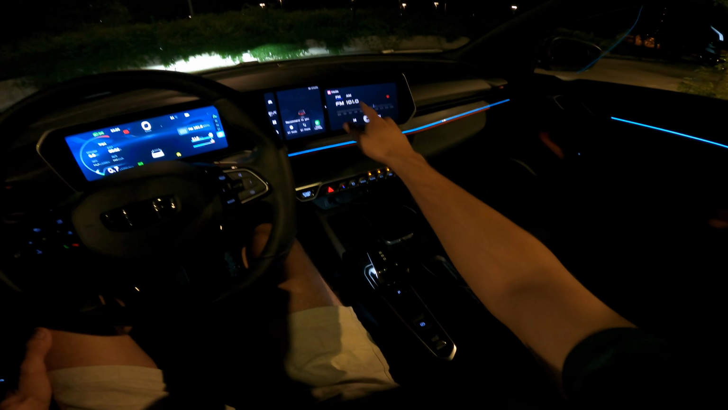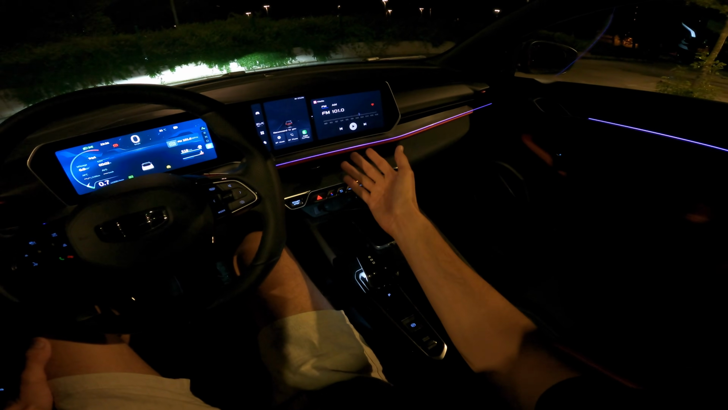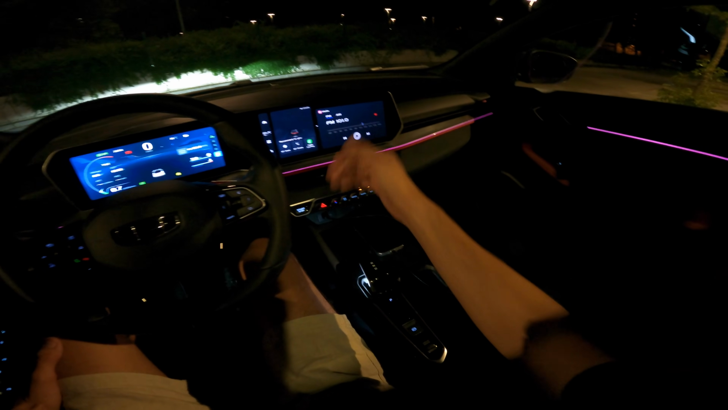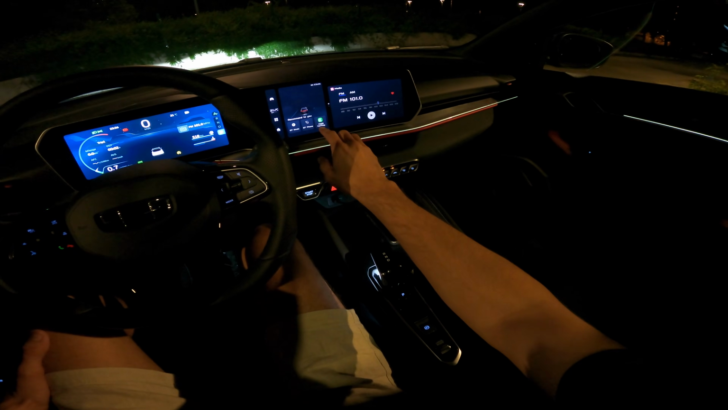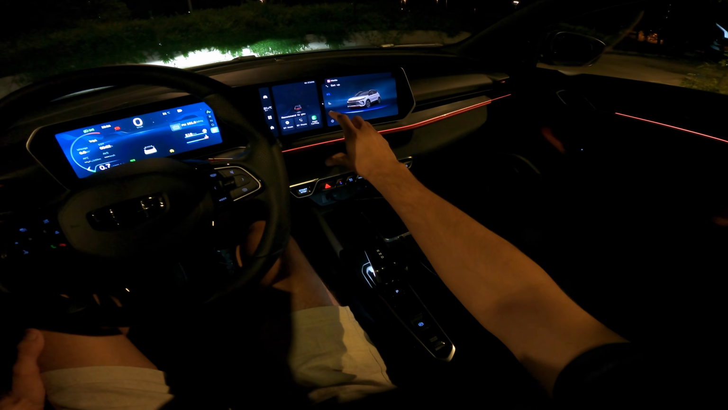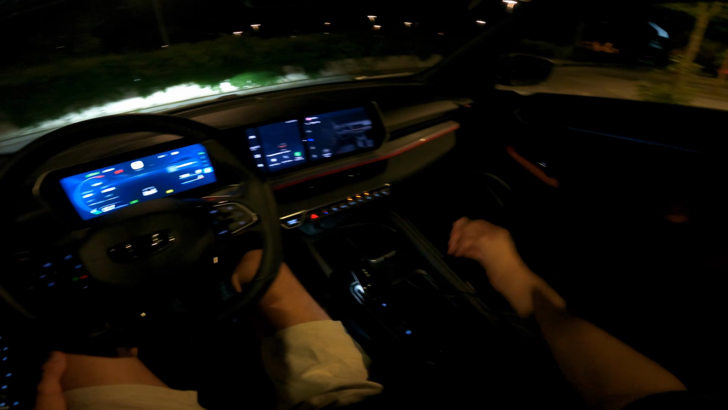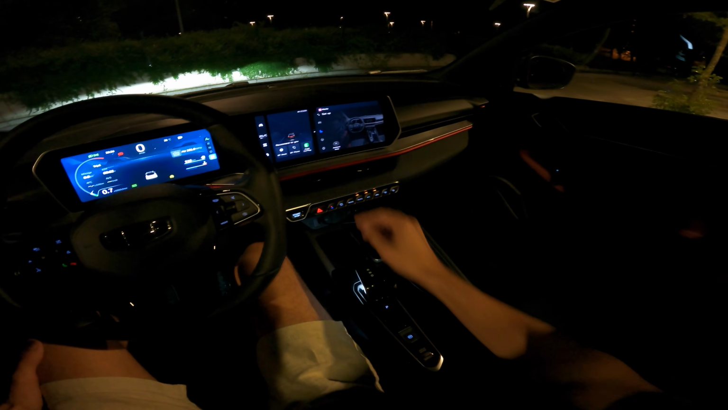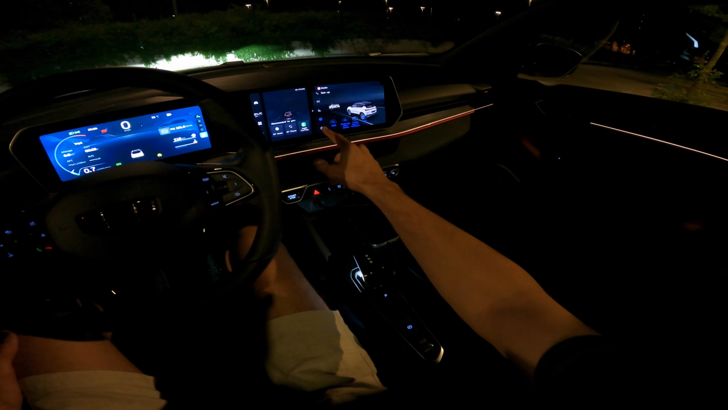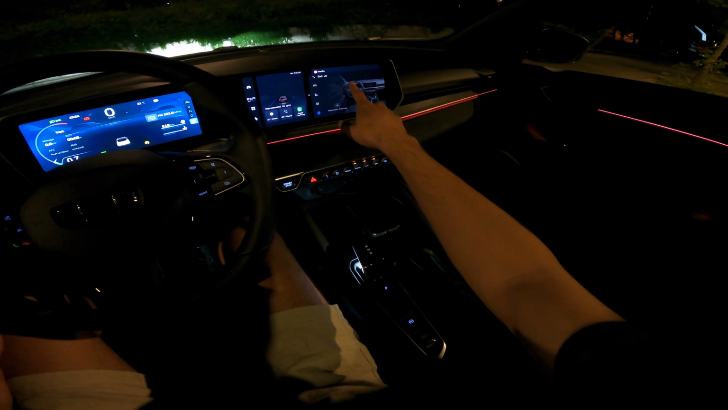It's weird actually that you don't have station names, so you only have the frequency, and this was the same in the Geely Tugella we had on test. Not really sure why Chinese are saving money on that. There is an option to go here to the interior, and then if you're annoyed by the ambient lights, you can just switch them off. I'll leave them on. I hope it's not going to be annoying for you. This is like a short setup, but I'm not going to go into this now.